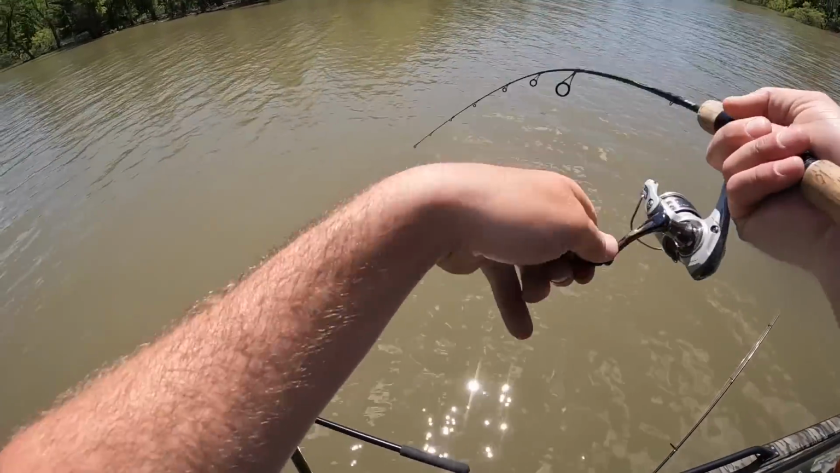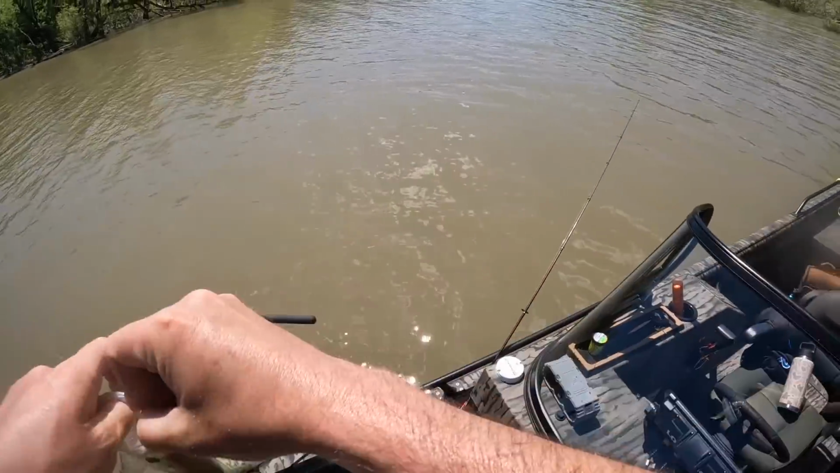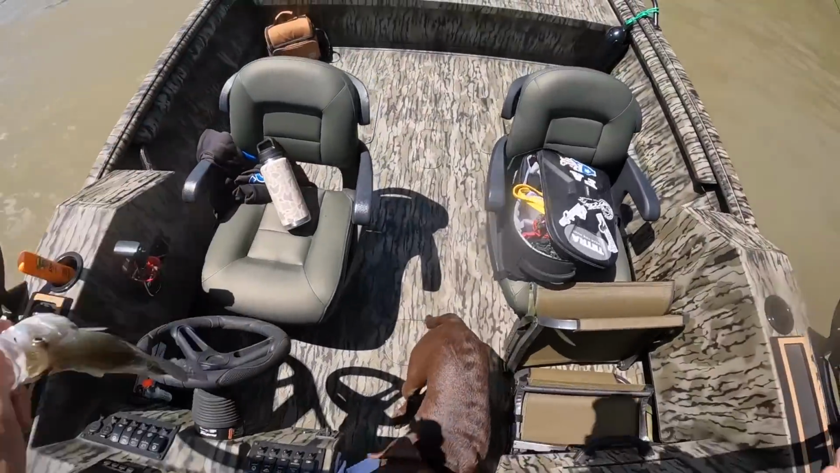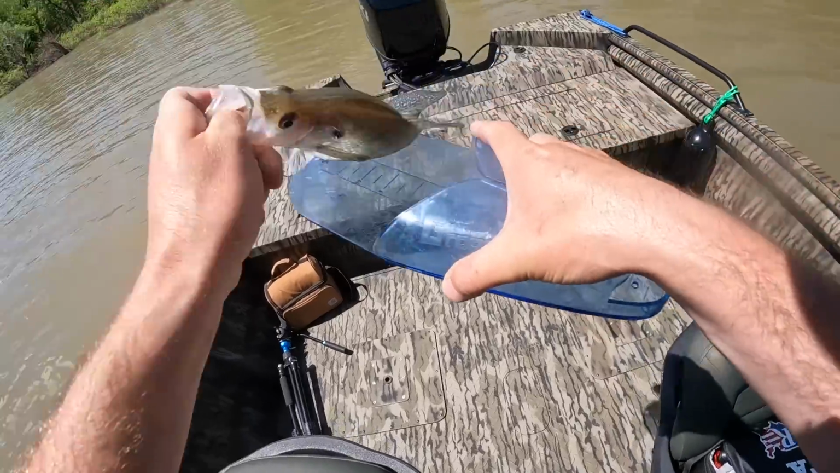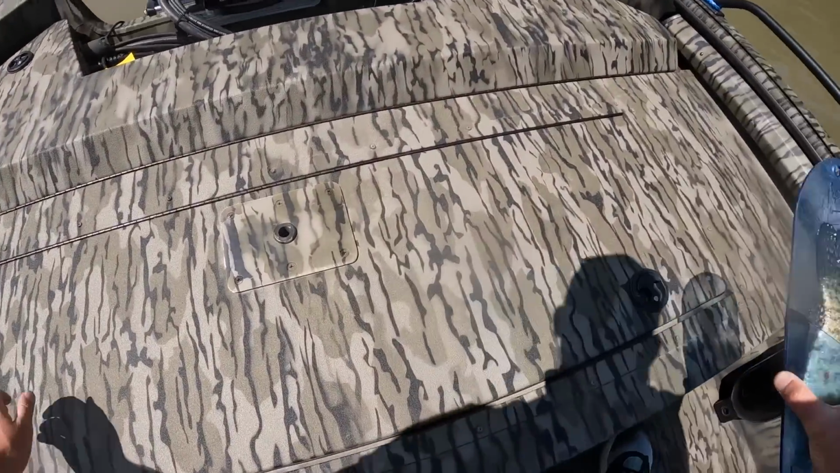There we go. I had a feeling there were crappie in there. Ouch. Poked me. It's a decent one. Ten and a half.